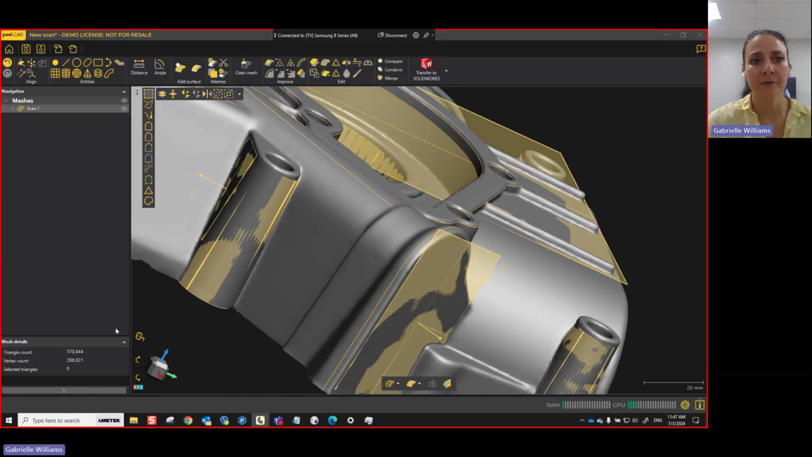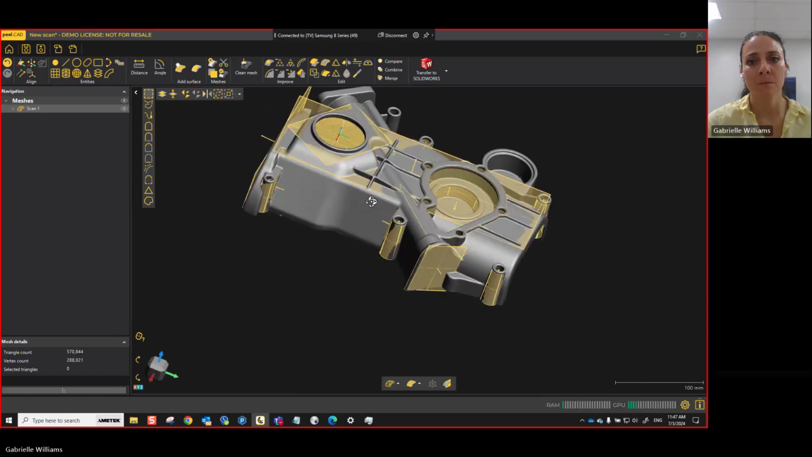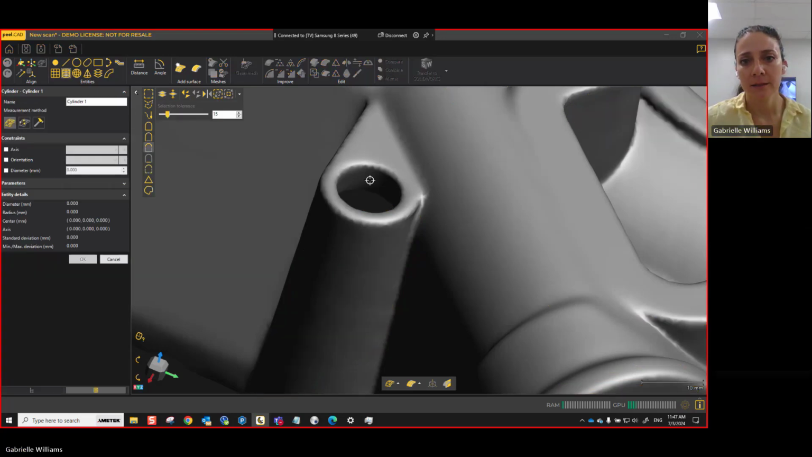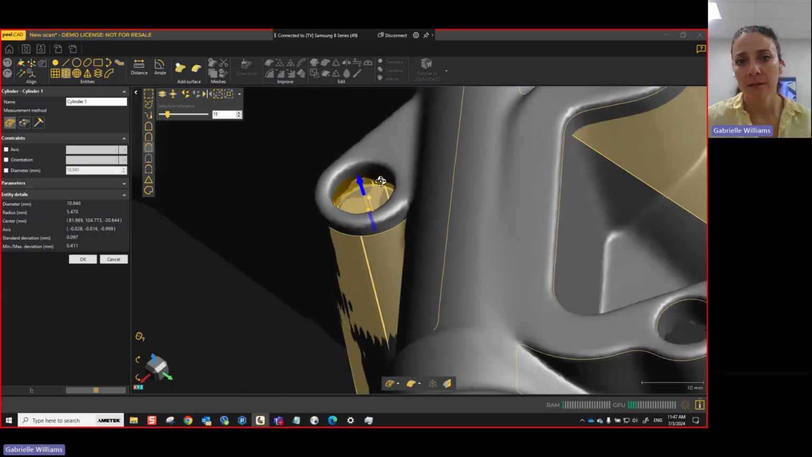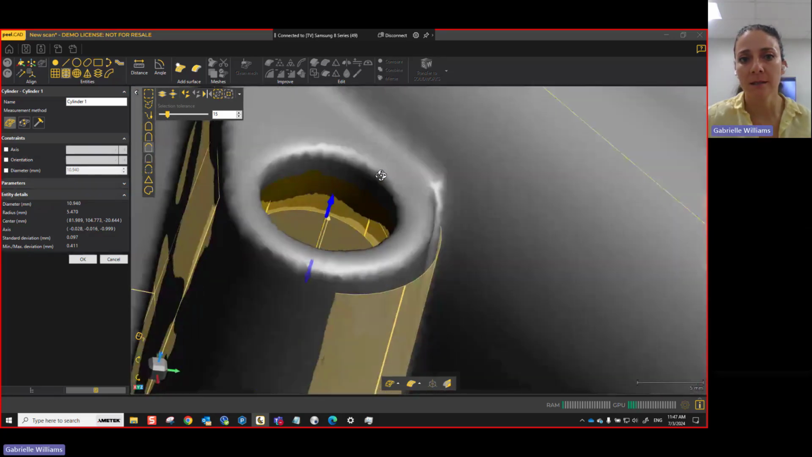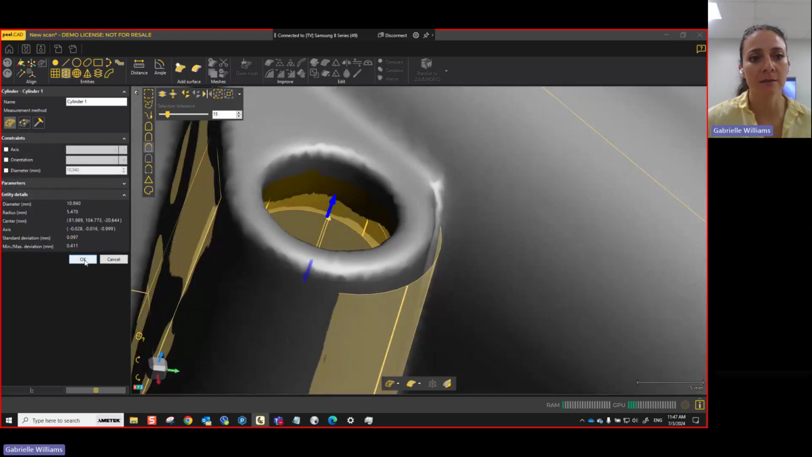So once you have everything, another really important thing is you often want to get hole locations. You can either create cylinders here or you can create holes. It's up to you. In this case, first I'll do a cylinder. I just click there and it's highlighting that outer edge. That's showing me what's getting highlighted to create that cylinder.